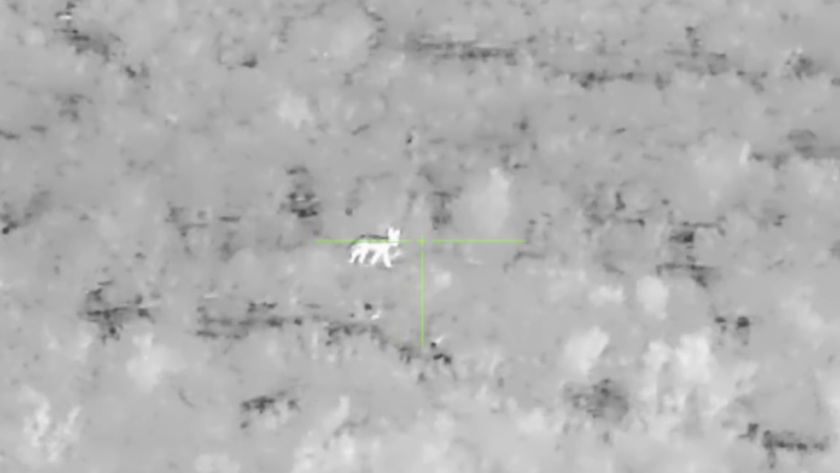This is my first stand and this coyote came in at about 250 yards. When I shot, I have no idea how I missed. It looked like a good shot, but obviously sometimes you don't get them.